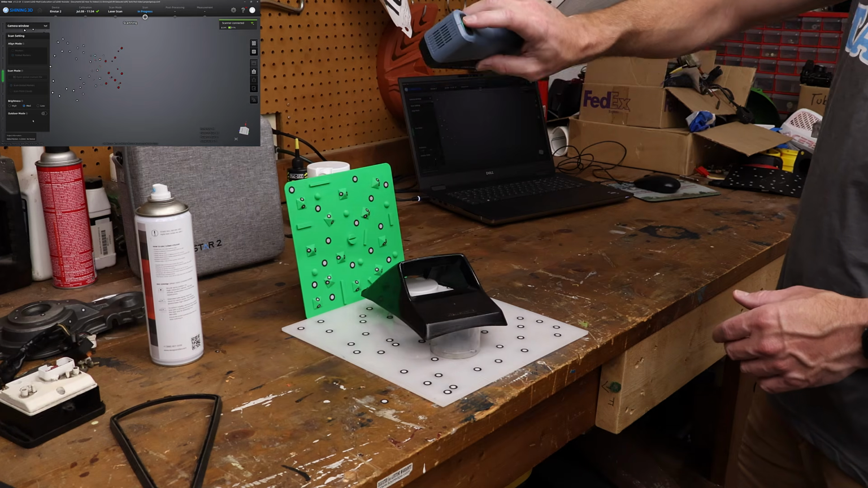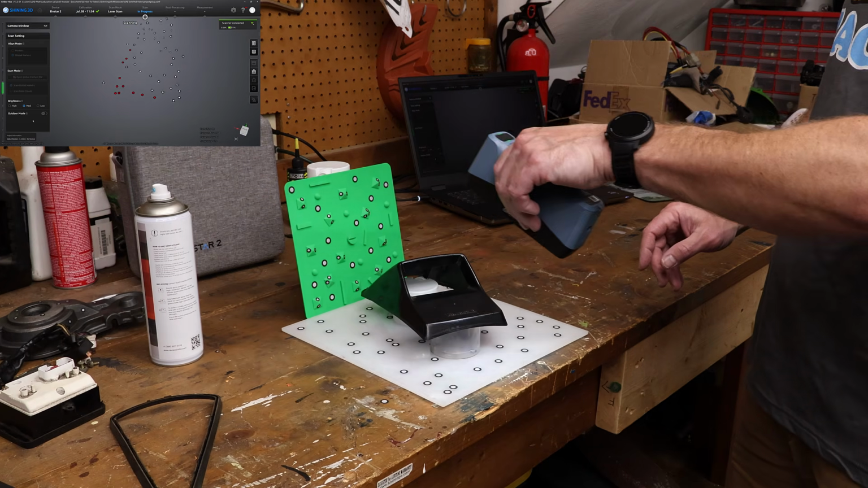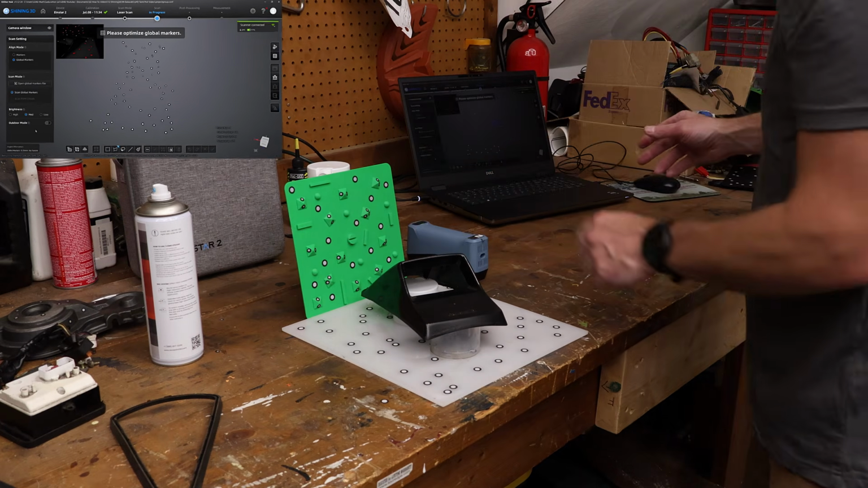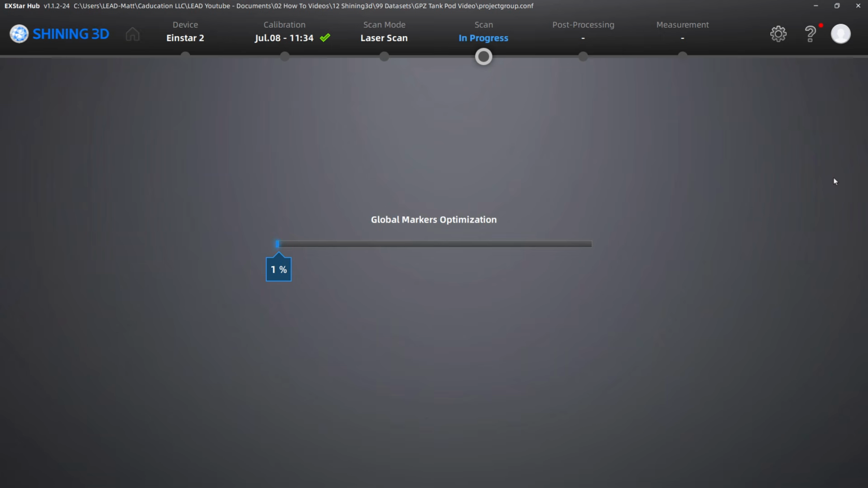You want to rotate and kind of go up. Now the scanner is actually supposed to be in this orientation. So if you want it to match the screen, just kind of hold it upright. Once you have all of them, hit the play button again and it'll pause. Now once it's paused, we can take a look at the markers that we have on screen, and if we're happy with them, we're going to move to global marker optimization.